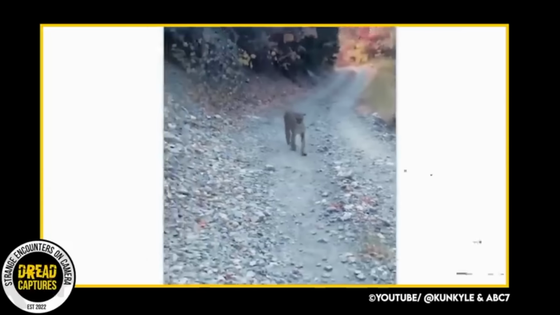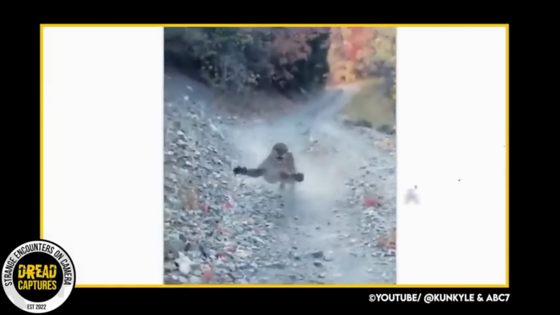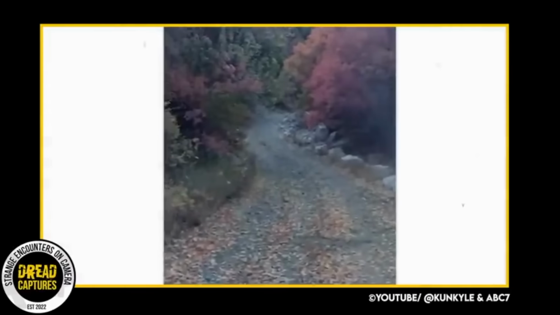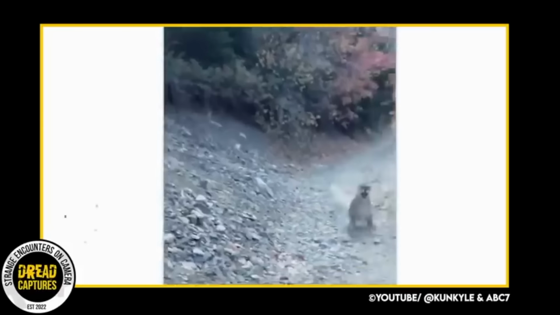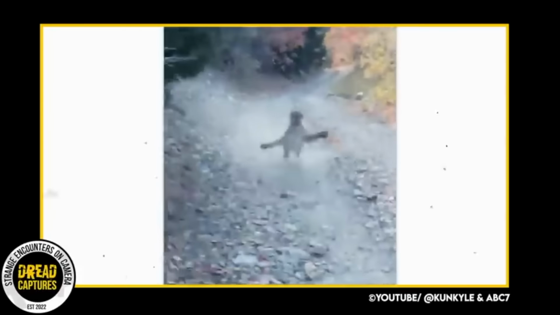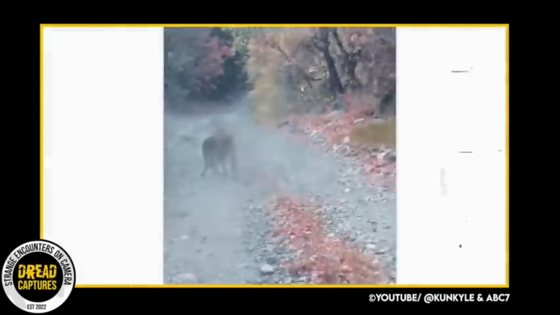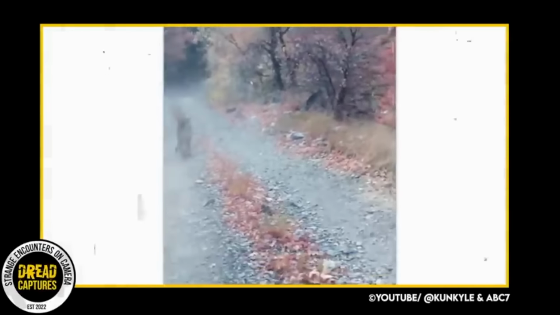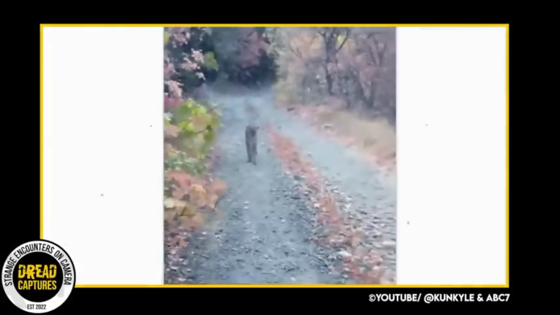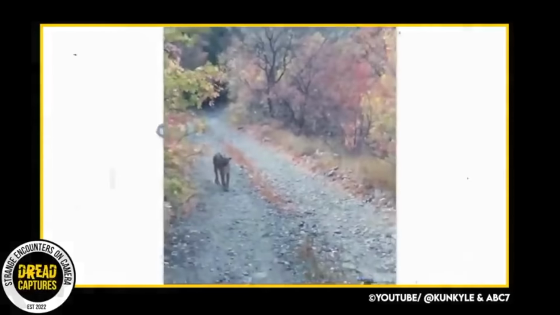Burgess used loud noises and gestures to try and scare the animal away, but it continued to follow him. Eventually, the cougar retreated back into the woods, and Burgess was able to safely get off the trail. The video of the encounter was widely shared on social media and received attention from huge news outlets. Thankfully, Kyle ended up being safe. This story highlights the importance of always being aware of one's surroundings when in nature, and the importance of knowing how to react when encountering wild animals. A very impressive camera capture.